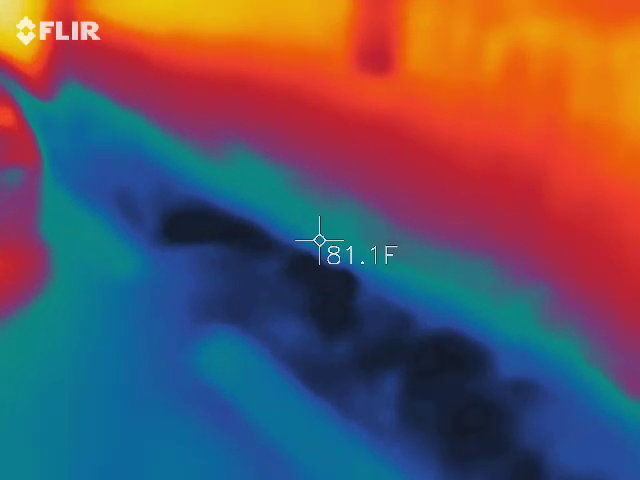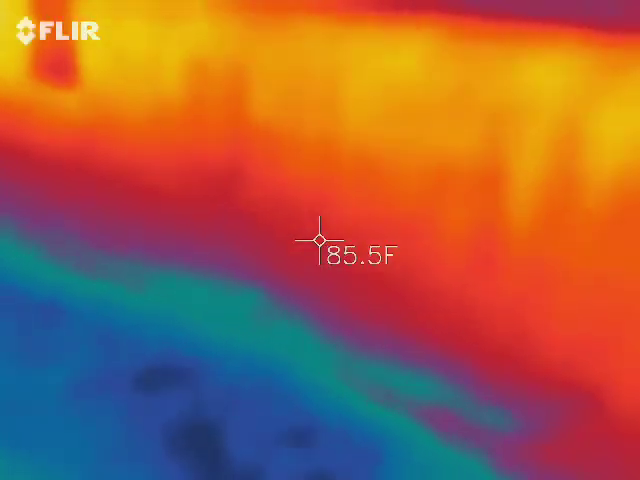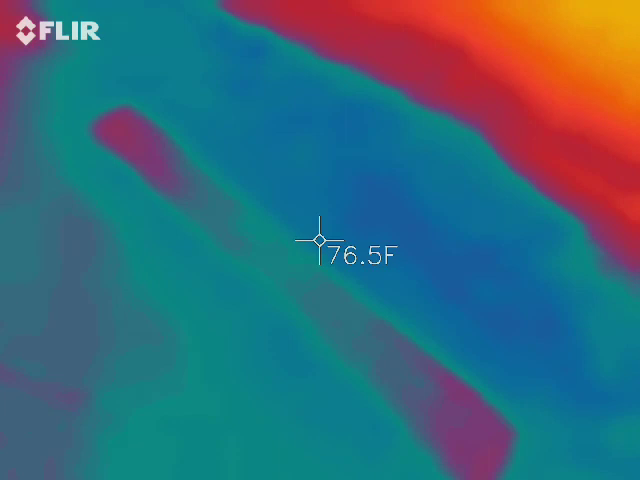I hit 77, then it bounced back up to 80. 81 over there. 76 on the ground. I got 76 on the ground. 74.3 right by us.